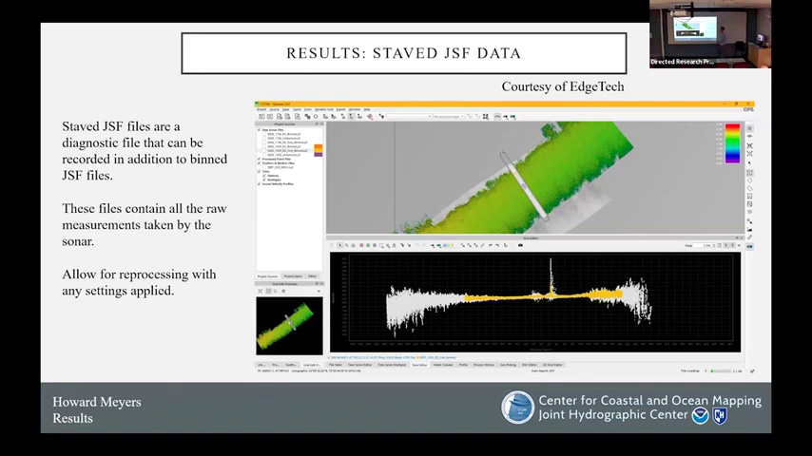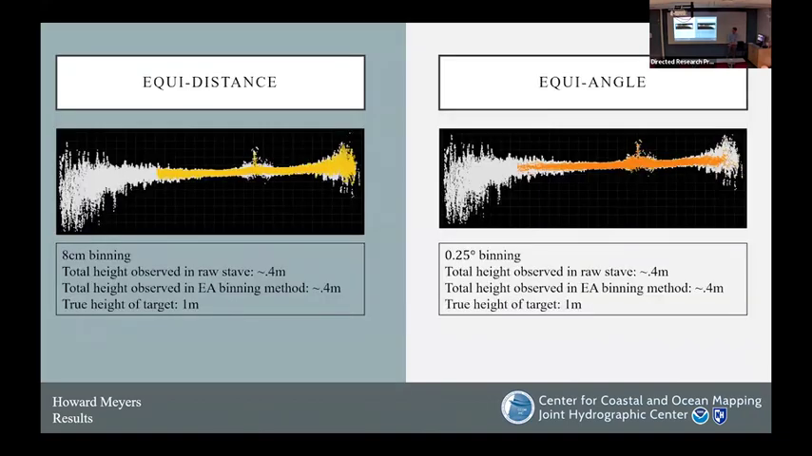And so I'll point out here, this white data is the raw unbinned data, and this yellow in the middle shows the reprocessed bin data. What's interesting here is that, and it's probably hard for us to see, the maximum binned data stops right about here. The system itself is resolving the vertical nature of that pile, but it's not being kept. It's being essentially filtered out when it's being binned. I'll go through some tests here.